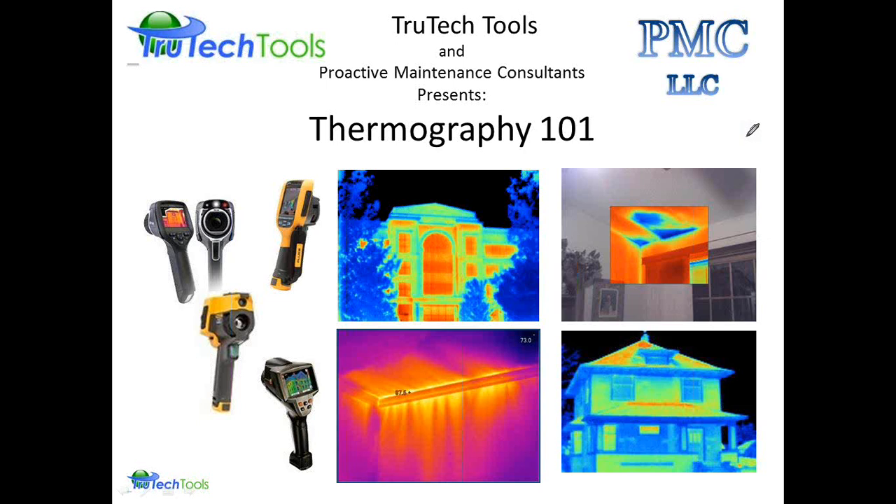This presentation will just cover some of the real basics of thermography, mostly associated with the building envelope area, although I do touch on some of the other technologies that infrared can cover for you as your knowledge and need for infrared increases. So let's just get started with what we're going to cover today as far as an agenda.